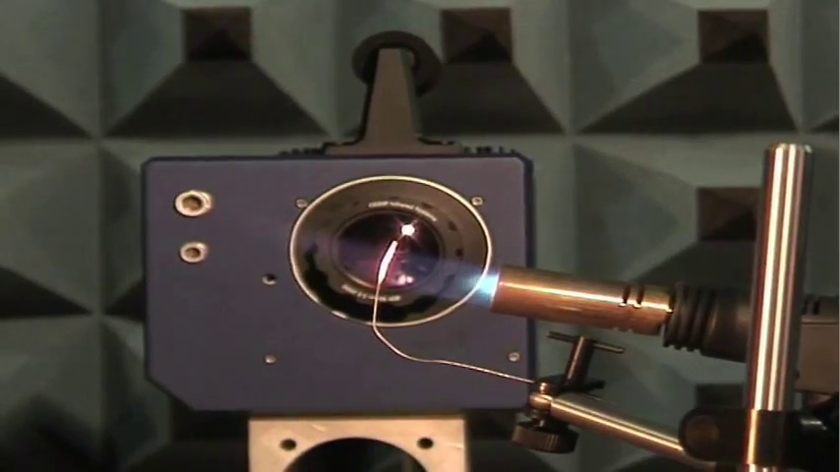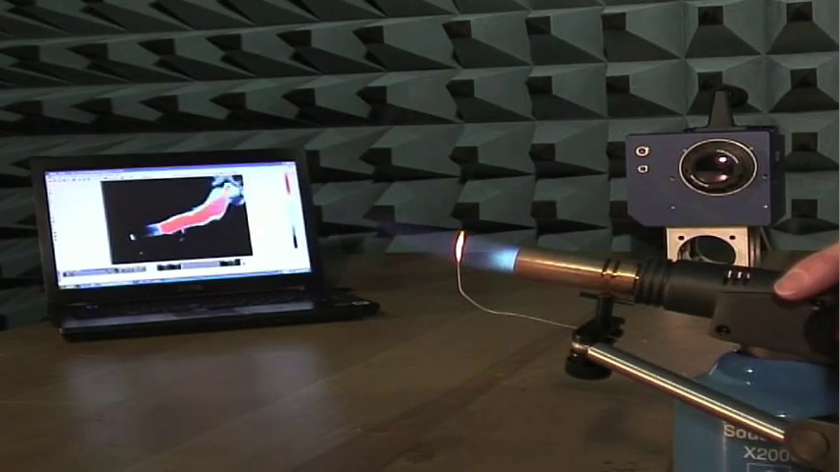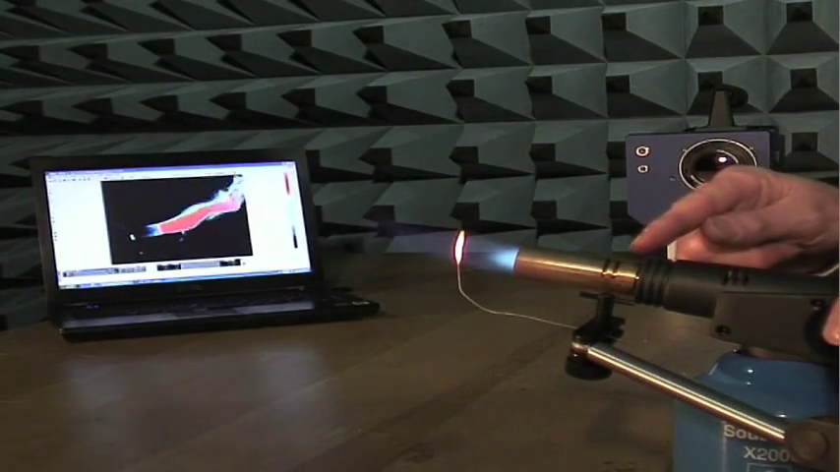In the experiment, we wanted to illustrate how you can use the Orion camera to see different spectral bands, but also different temperature ranges within a single camera. For example, we have a propane torch, and we have a flame coming from the propane torch, and we use filters within the Orion camera that allow us to see through the flame. We have filters in the camera that allow us to see high temperatures, and then we have an absence of filters that allow us to see just the background and see room temperatures.